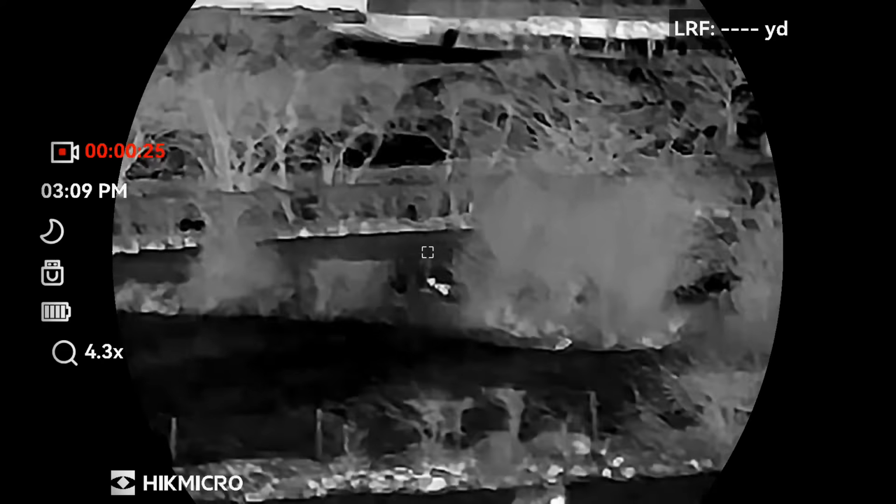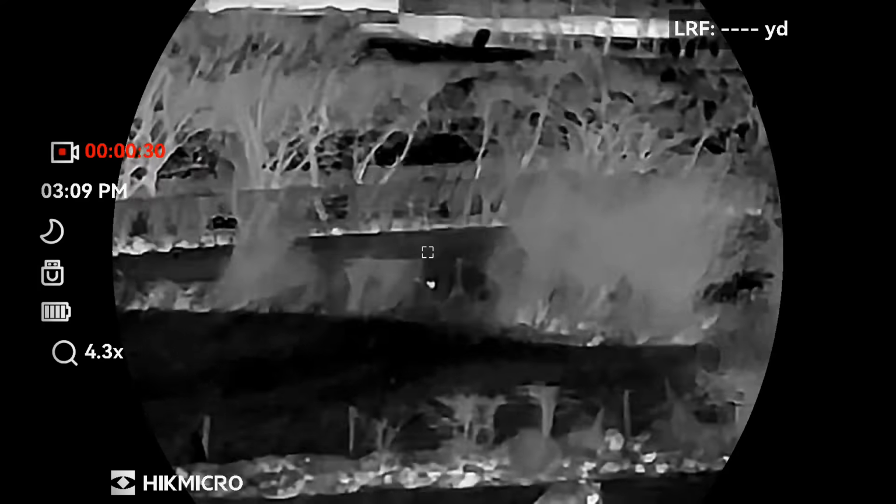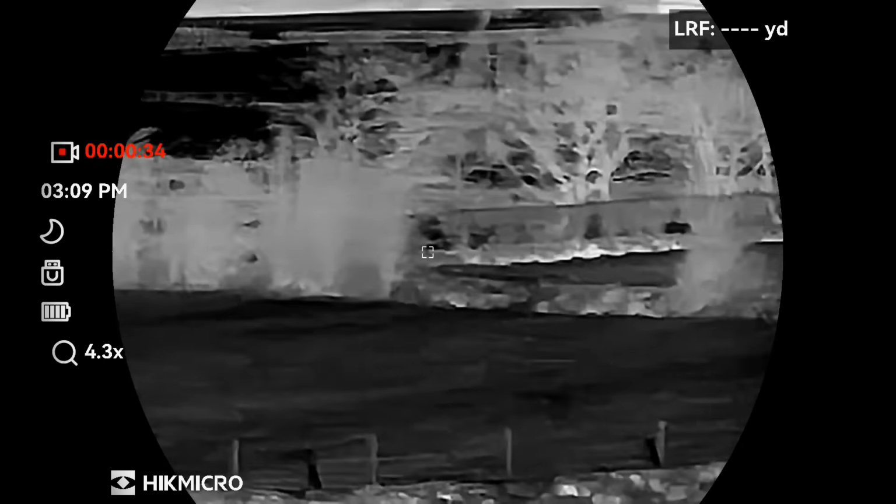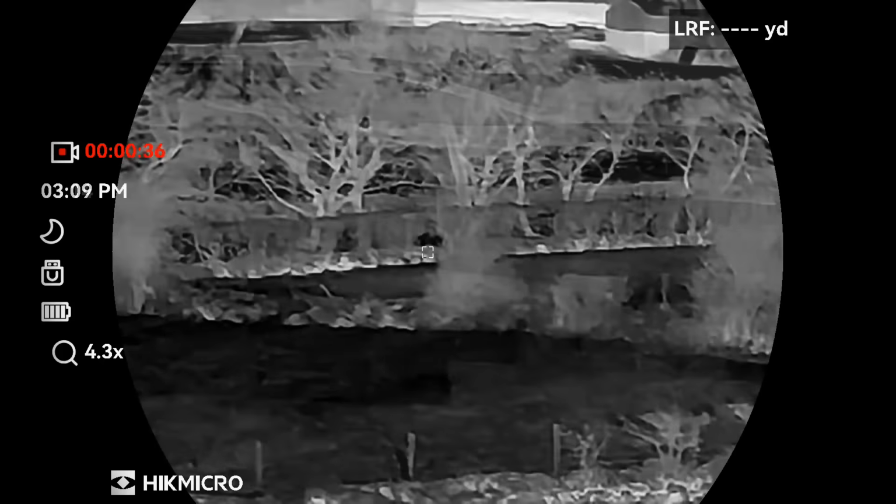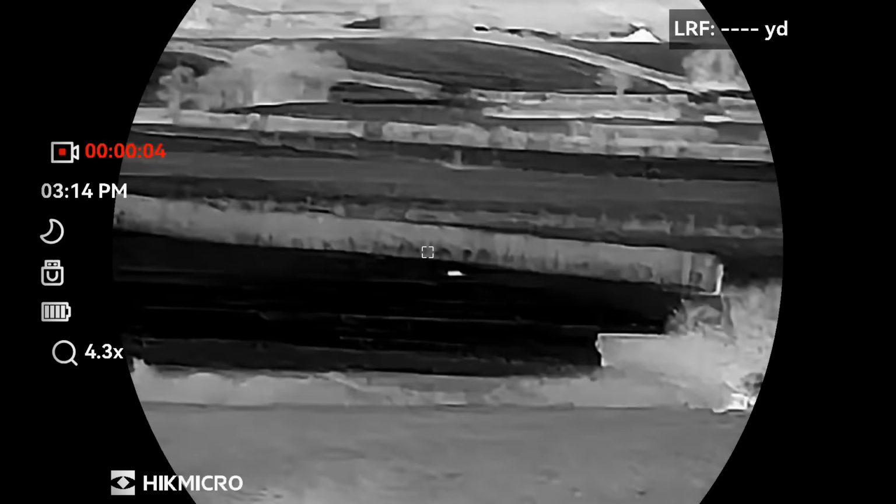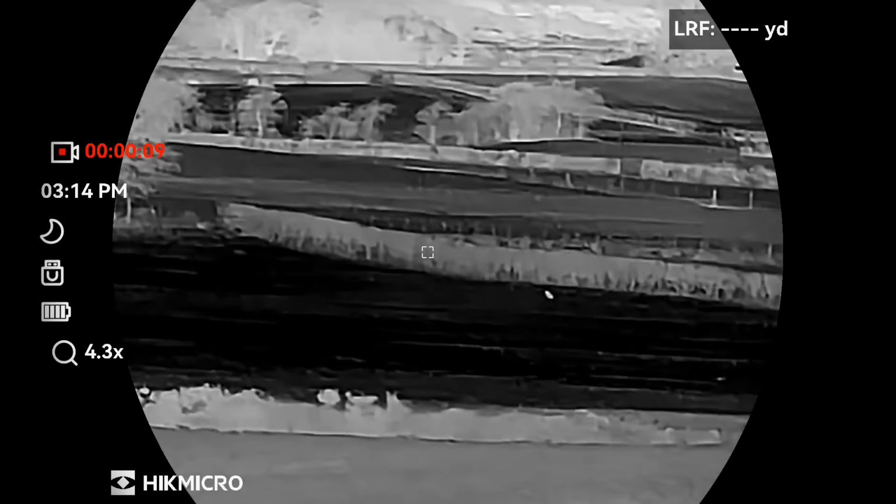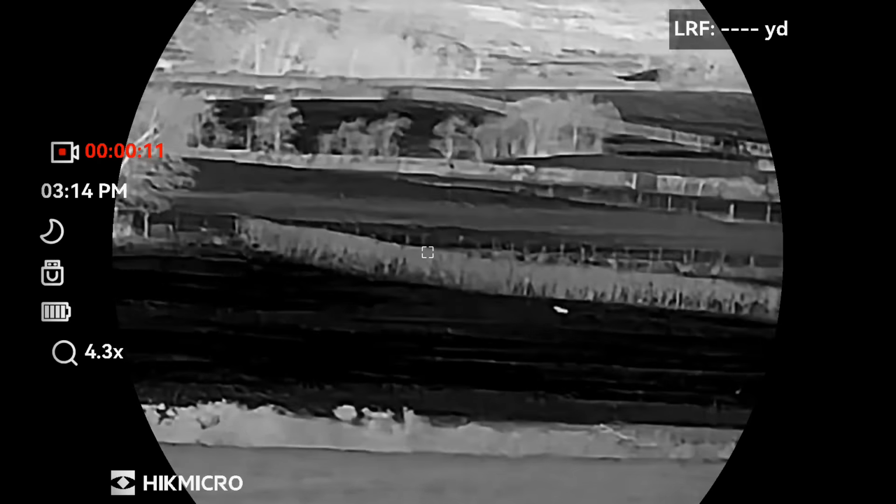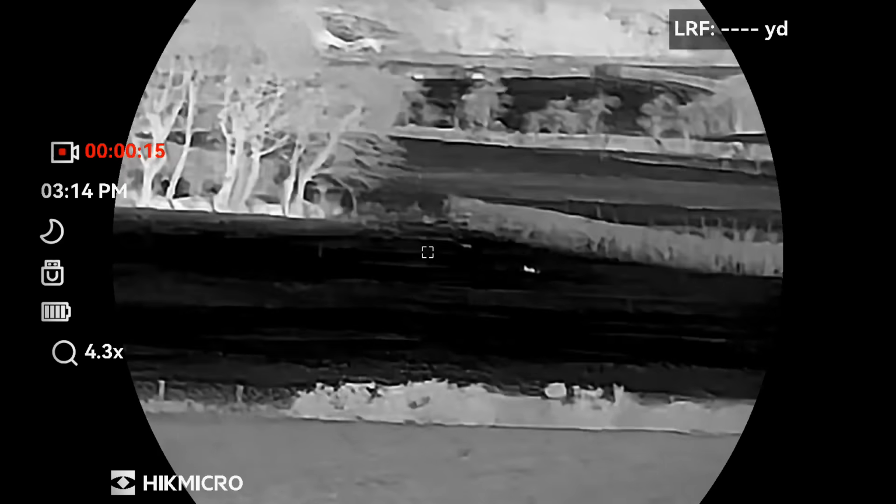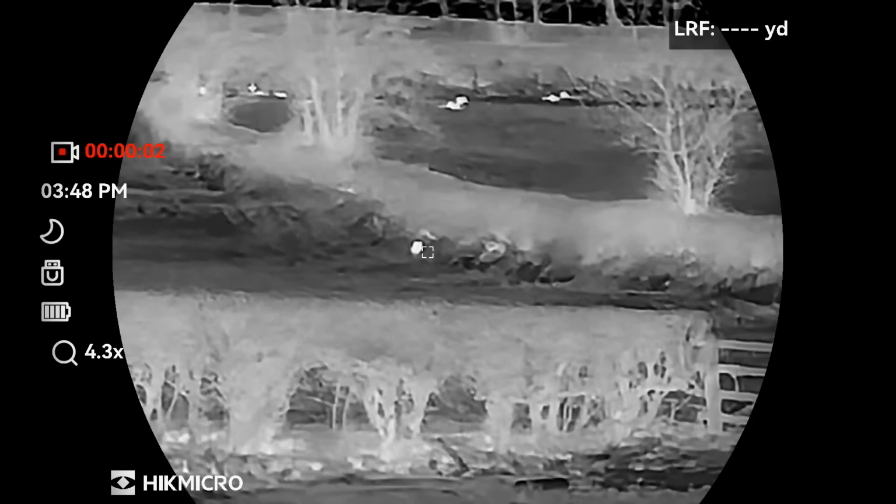As you can hear, I tried lip squeaking it back again, but it was not interested. I switched to a mouth call, but as you can see, the more I blew, the faster it ran.